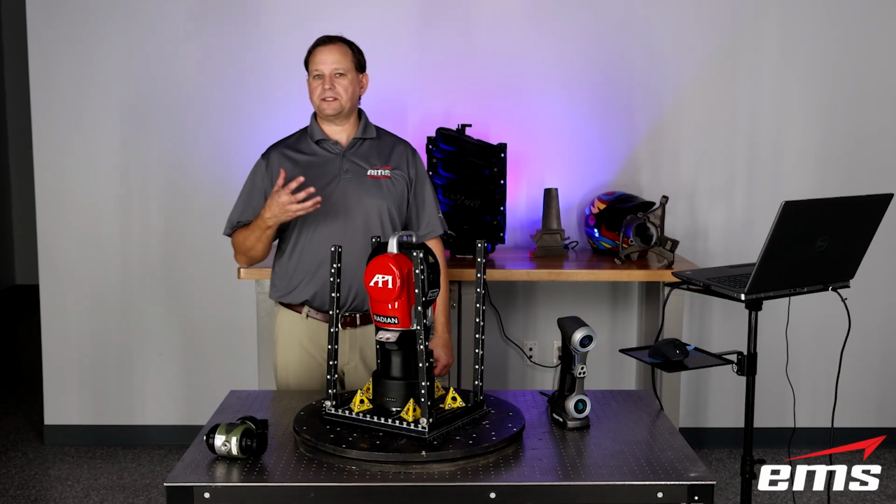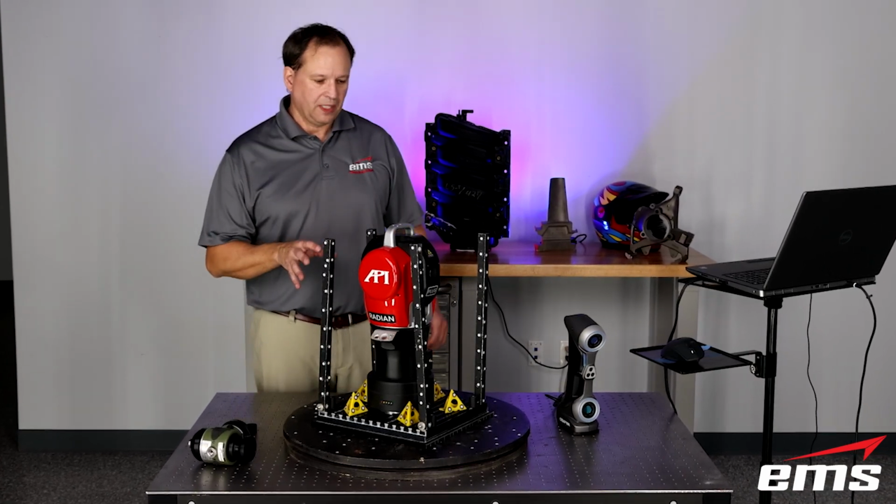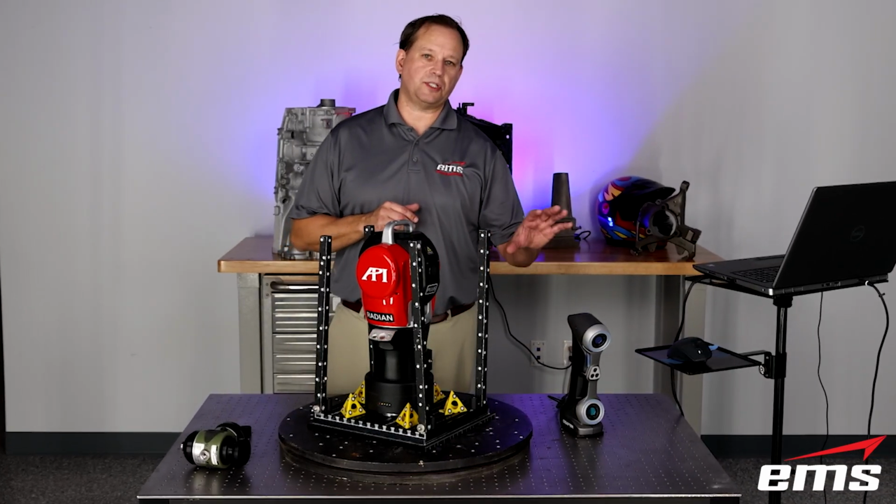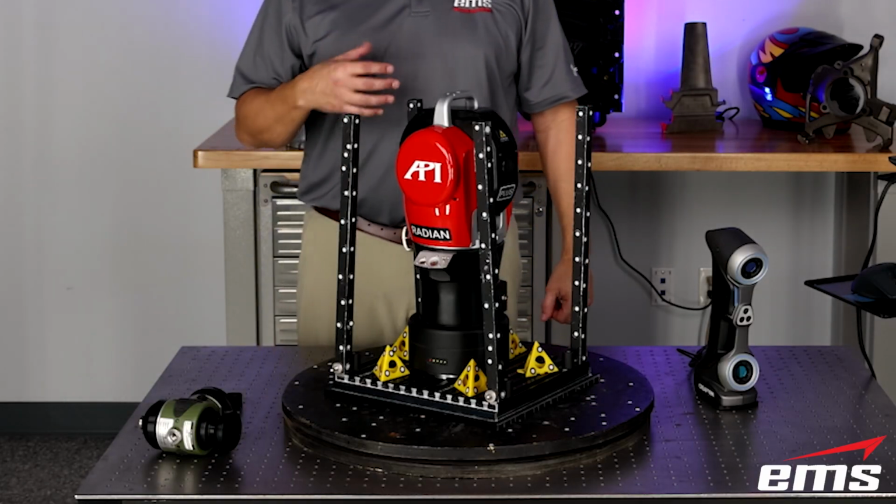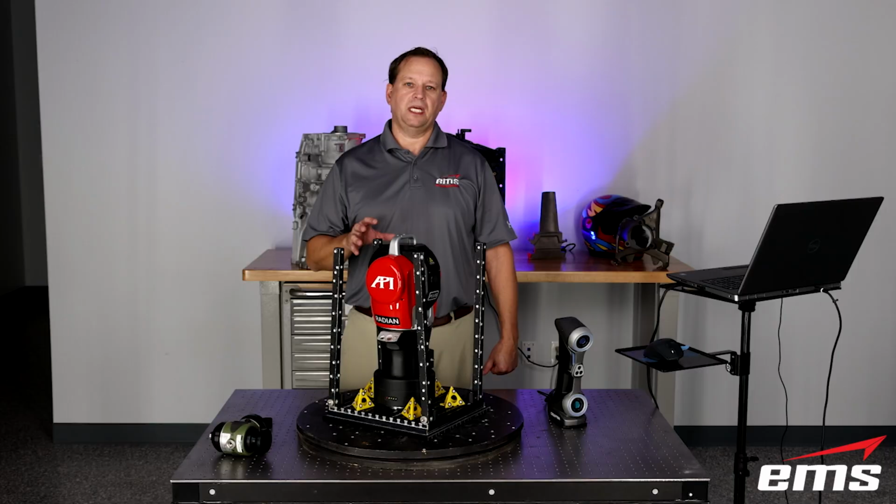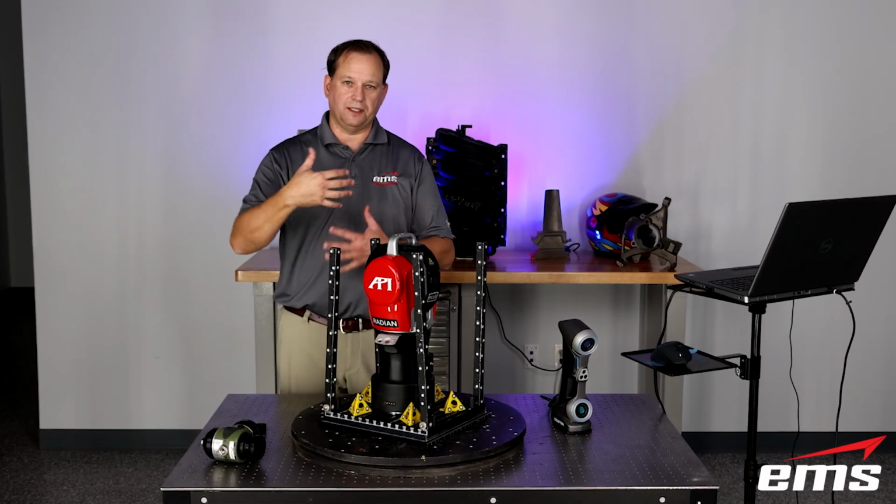Okay, so we're ready to get started with the scanning process. Now let me explain the setup we have here. So this scanner requires targets, positioning targets. That's the little dots you see here around the part in this case. And that's how it positions itself in space, and then it emits the lasers, and the lasers pick up the